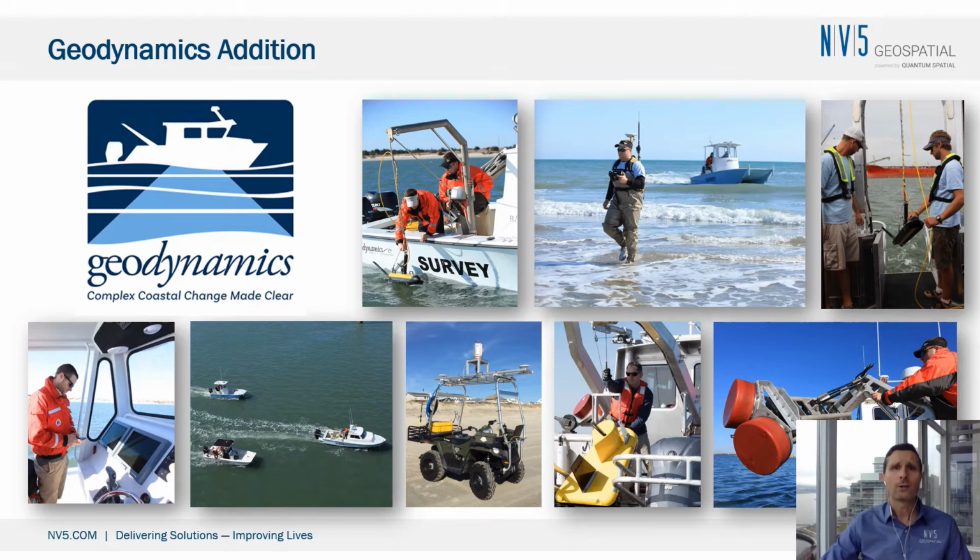Geodynamics is a hydro survey firm based on the East Coast, and now we have the ability to do all of our terrestrial survey that we talked about using our fixed wing and rotary wing systems and our UAS platforms. We're able to do nearshore bathymetry with our Topobathymetric Lidar systems, and now we can do shallow and deep water surveys using single, multi-beam, and side-scan sonar with our addition of Geodynamics.